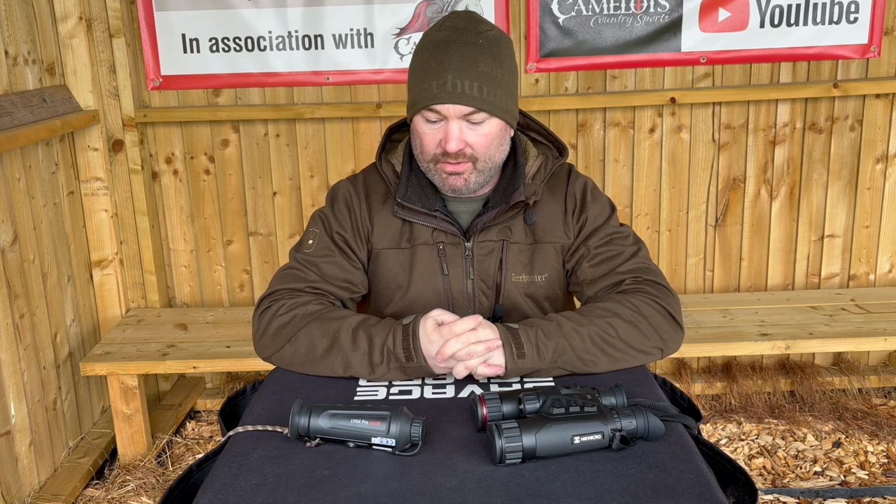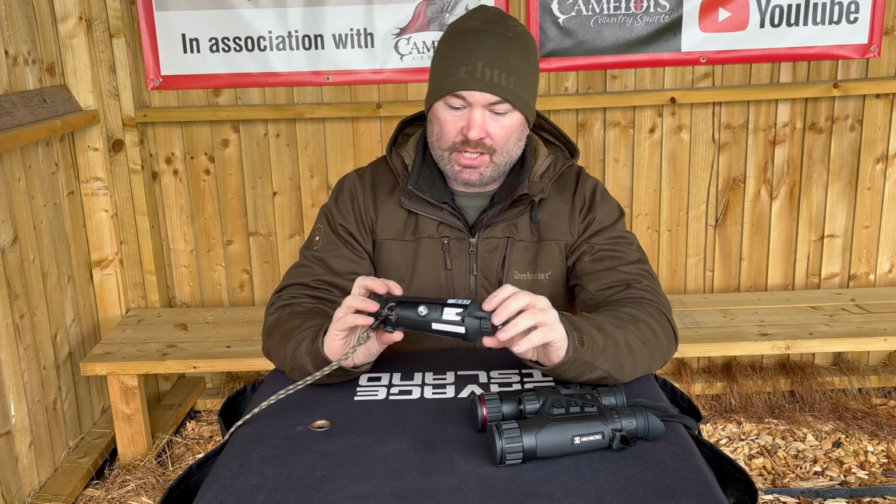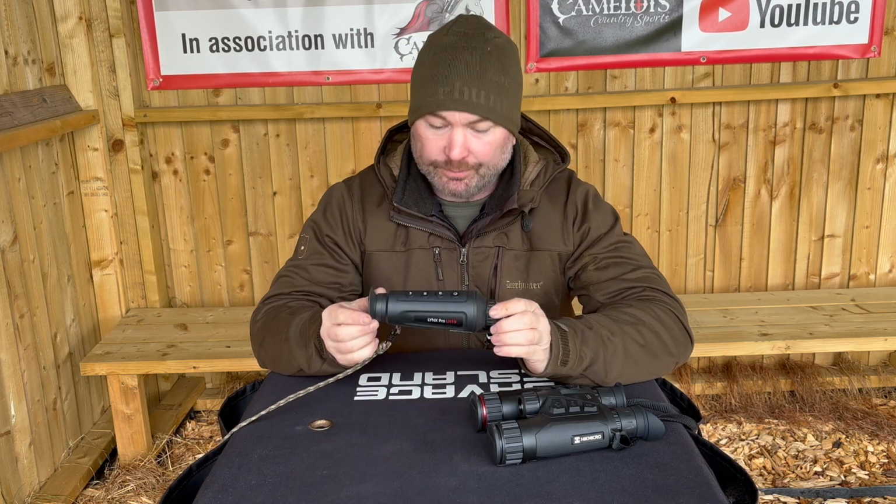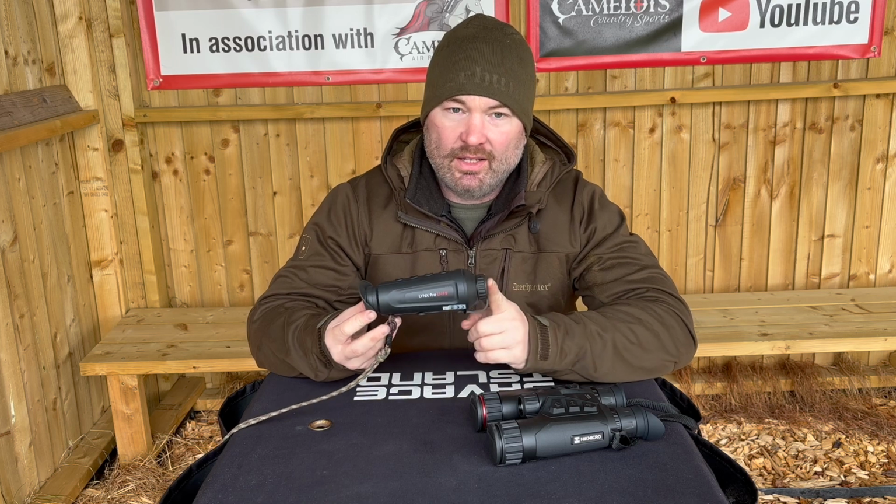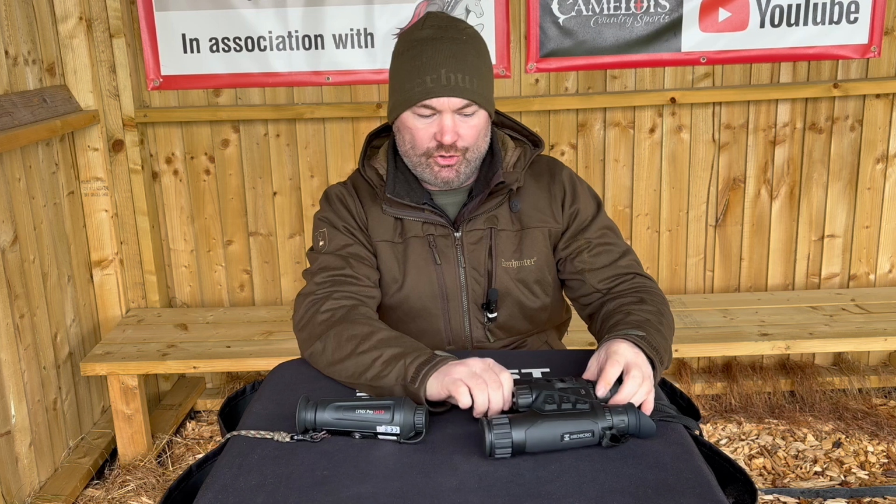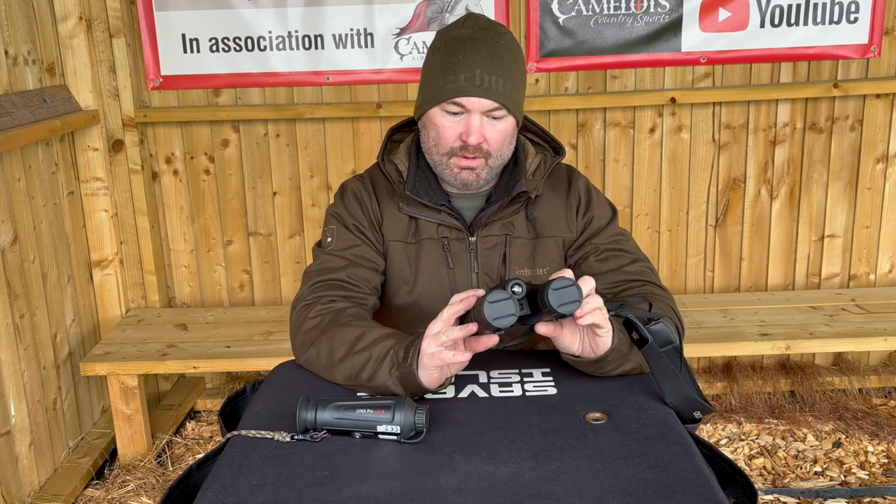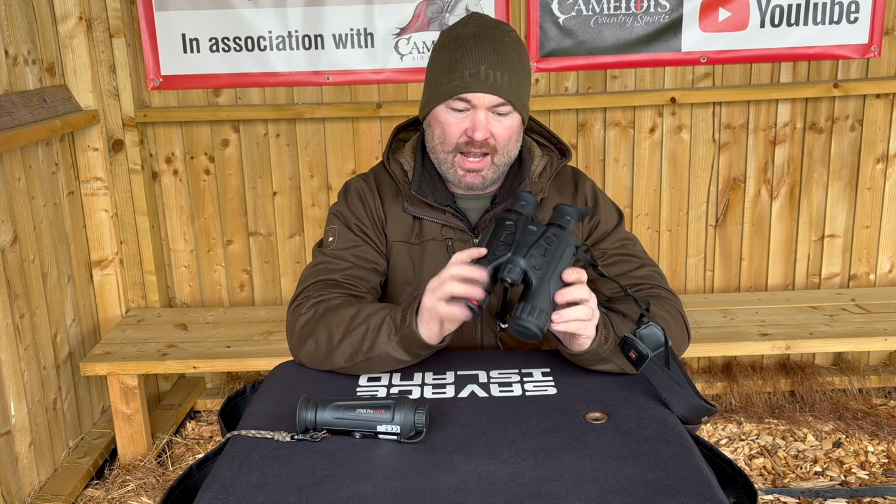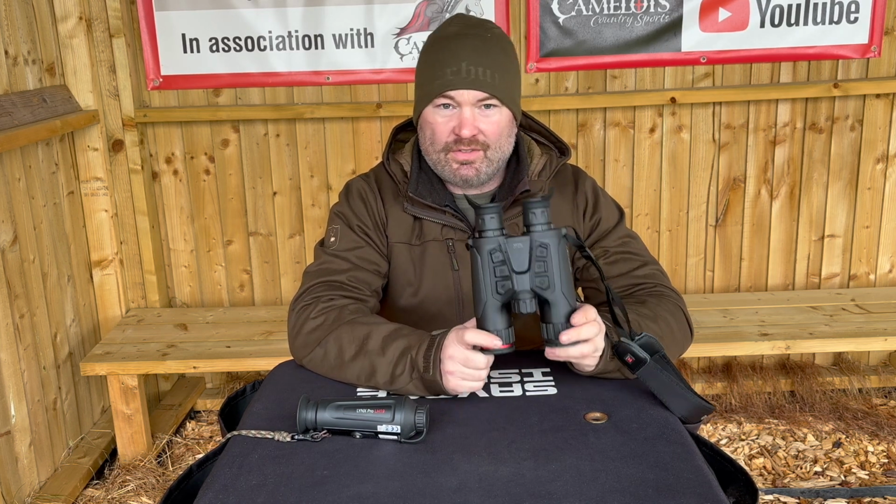So today we're going to be talking about the Hikmicro range. Two different things. One's the monocular and the new one is the Habrok 4K binoculars. This is actually mine, a Lynx Pro 19mm. I've had this for quite a few years now, and it's served me very well, and it's a good bit of kit. And I've been recently giving these a try out. These are obviously the new Habrok 4Ks. Still getting used to them. It's packed full of features. It does more than any other thing I've seen on the market does.